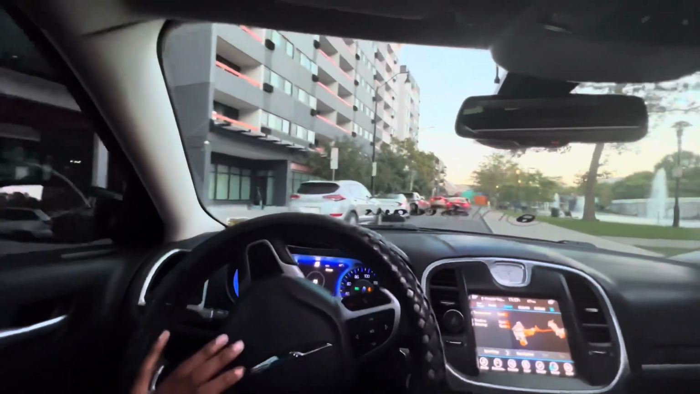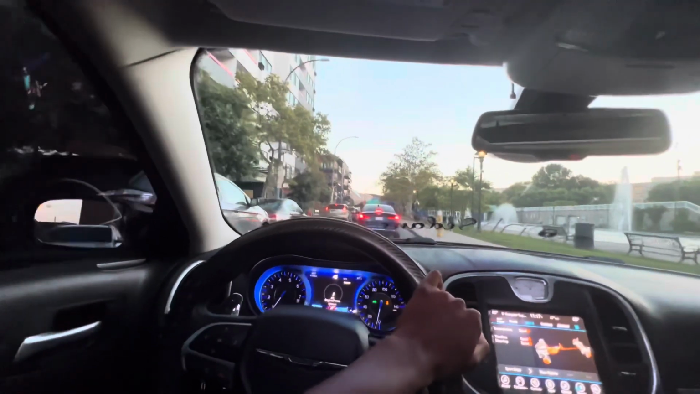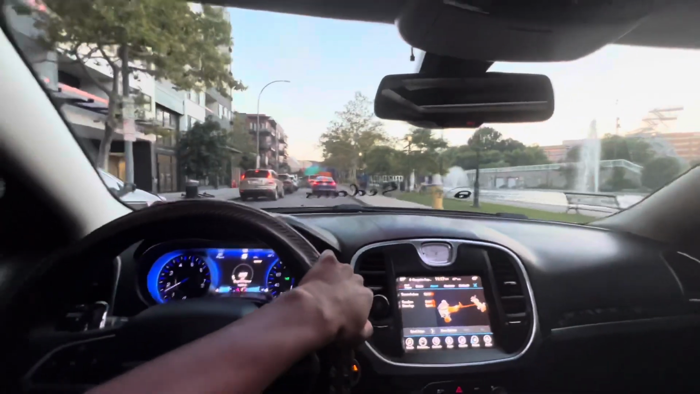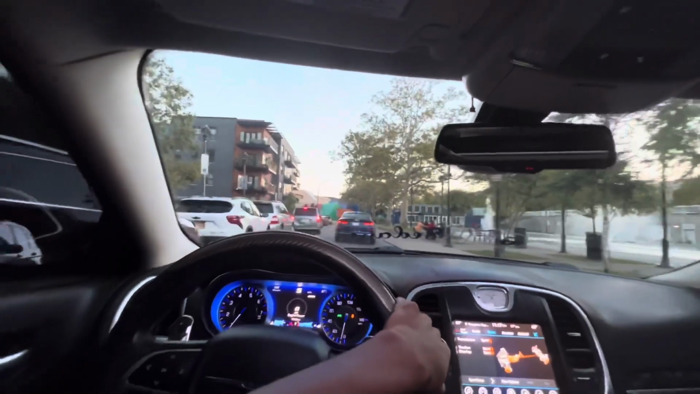They try to make this shit like New York City so bad, bro. Like, they try to make the streets all small and shit, but it ain't even really that much downtown. This right here looks alright though. I never really come over here.